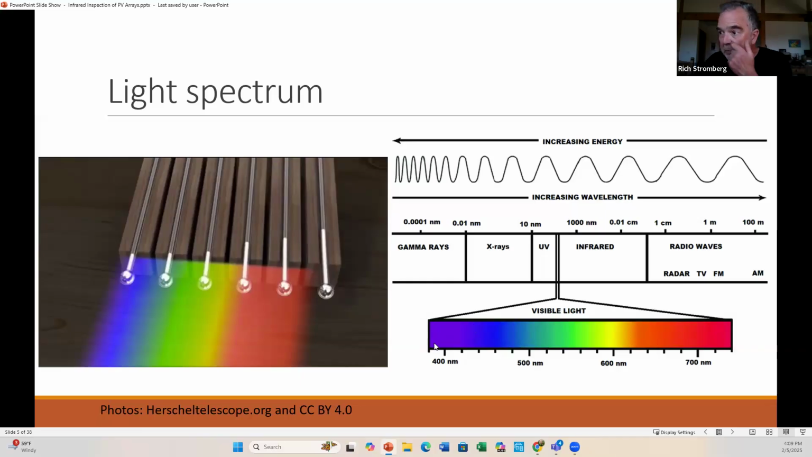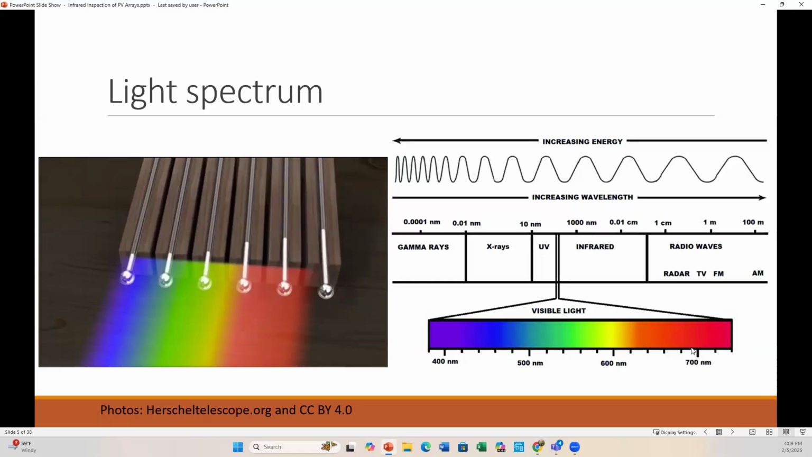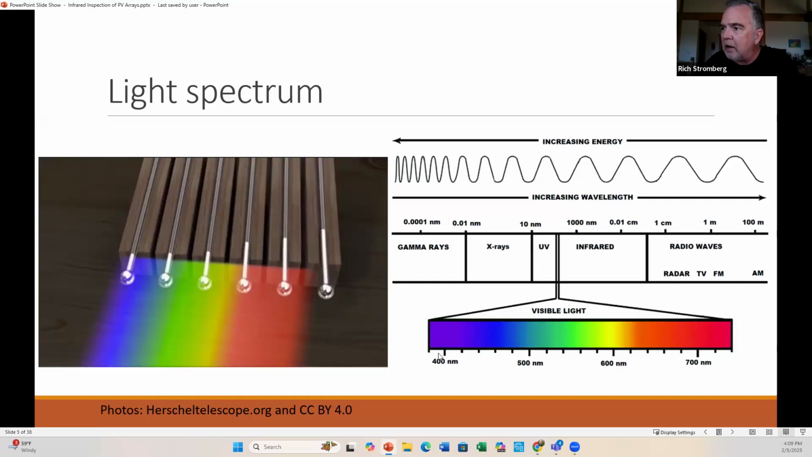Just for your information, your typical visible wavelength of your eyeballs is between 400 and 700 nanometers. They actually slip a little bit down below here. This is technically into the near ultraviolet, and this is getting up close into the near infrared. But 400 to 700 is visible by all people's eyes. And then you can see UV is shorter wavelength.